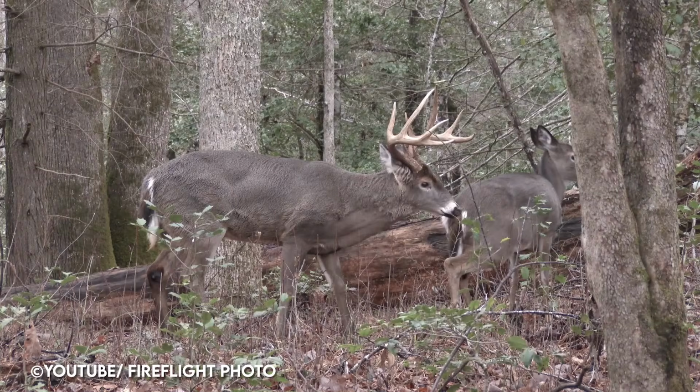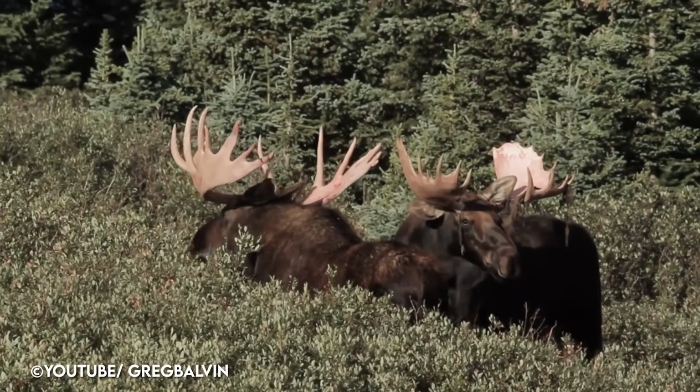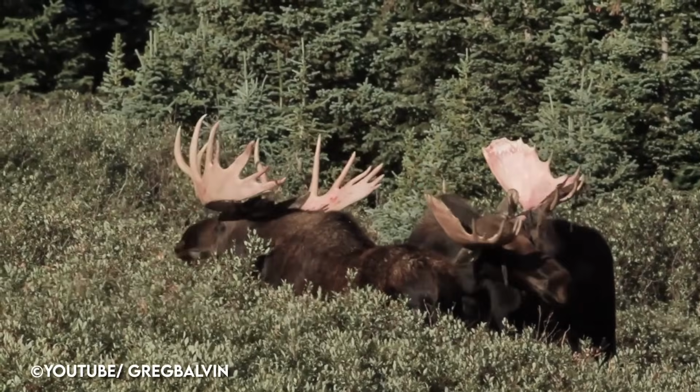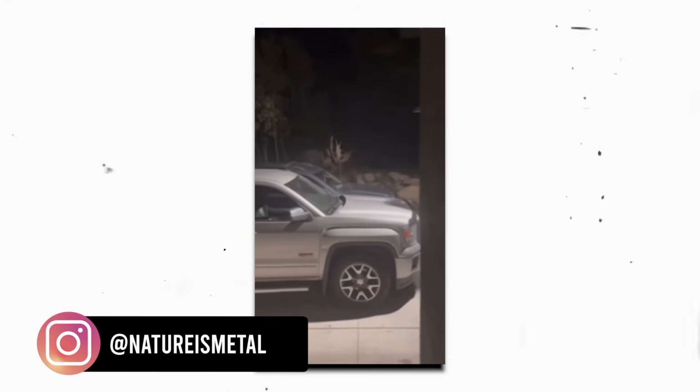I'm sure everyone watching this has seen a deer in rut, and maybe even elk, but have you all seen bull moose in rut? Well, this video shows just that. Two bulls square off in a Colorado man's driveway. The sound their antlers make is incredible.